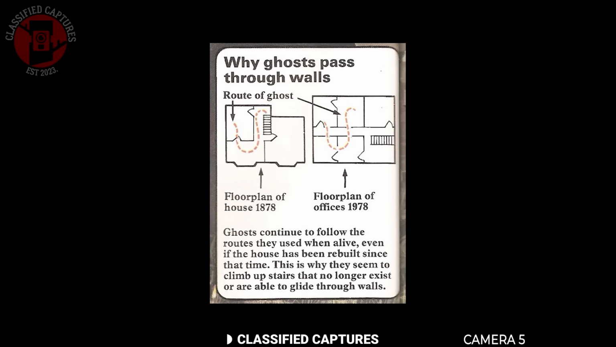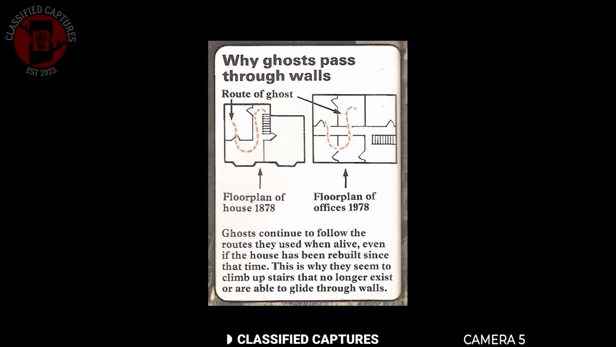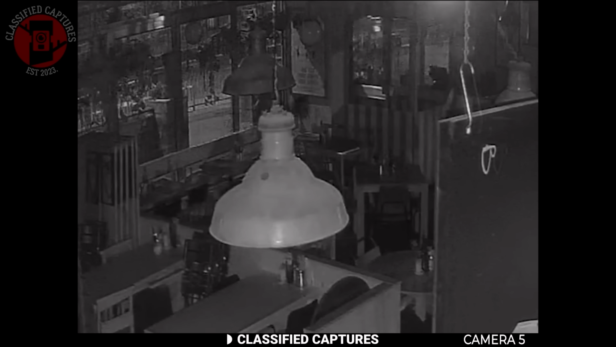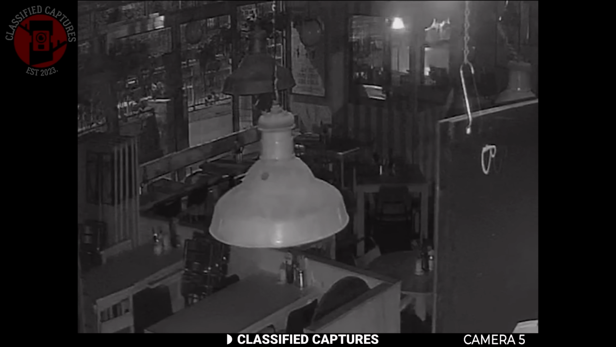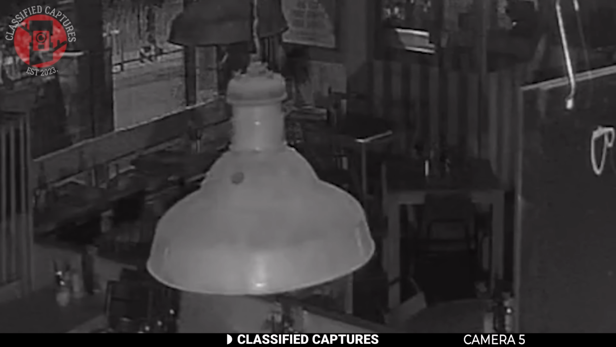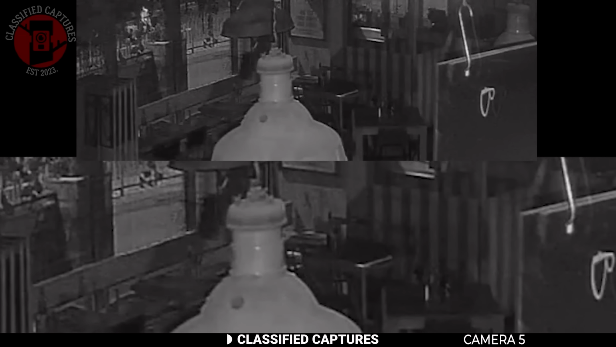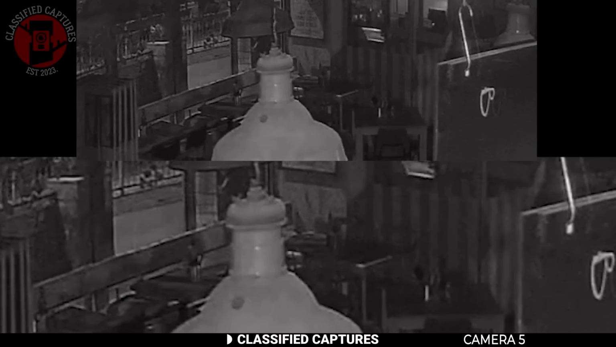If that's what we're seeing here, it could mean that decades ago someone regularly walked that exact path when the space was something entirely different. Back then, before the restaurant was built, that area might have been a corridor, a street, or even someone's home. The building changed, but the recording of the person's walk stayed, so today it looks like a ghost is strolling right through the solid walls. So some places might not be haunted, but are imprinted with memories we can occasionally see.